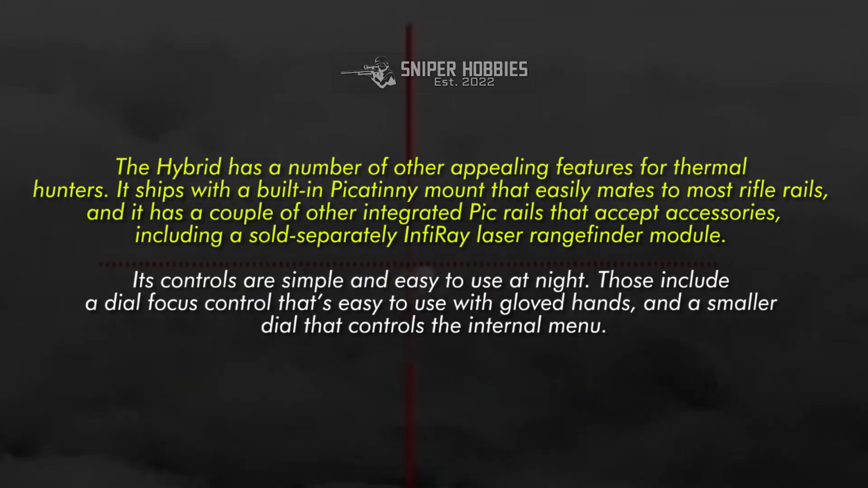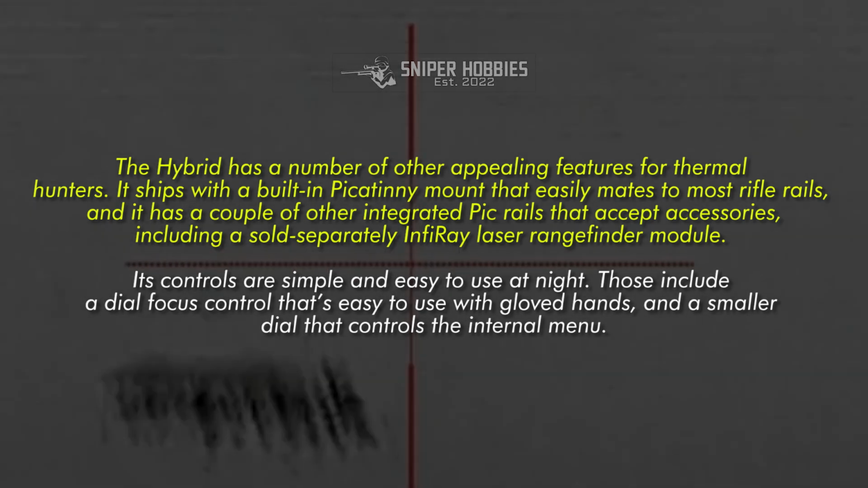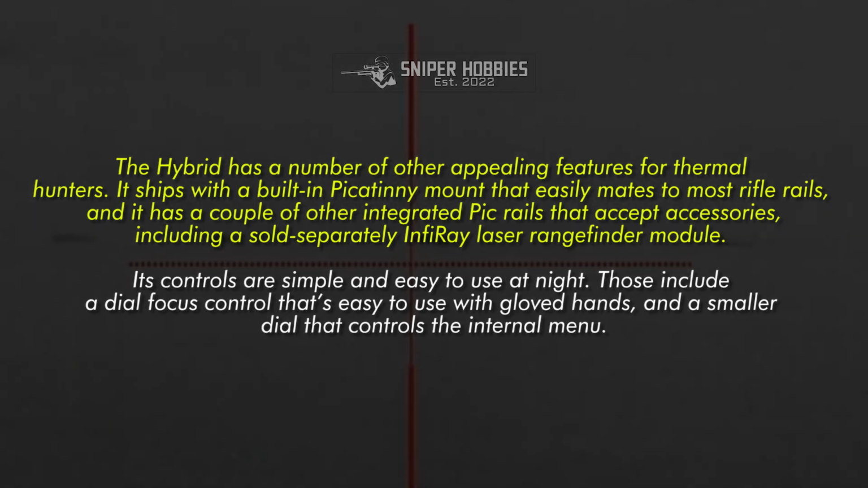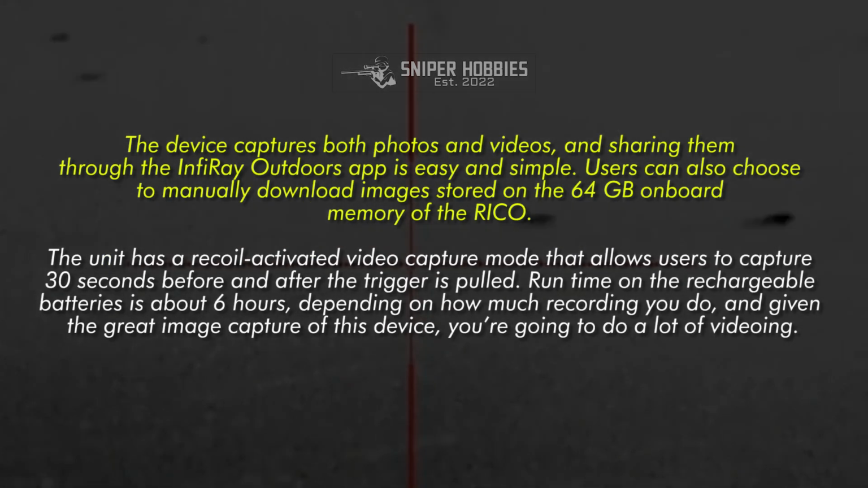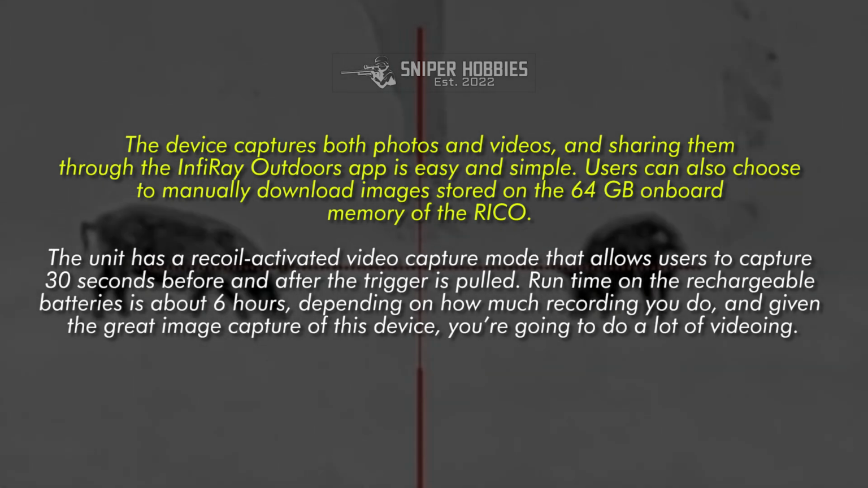The hybrid has a number of other appealing features for thermal hunters. It ships with a built-in Picatinny mount that easily mates to most rifle rails, and it has a couple of other integrated PIC rails that accept accessories, including a sold separately InfiRay laser rangefinder module. Its controls are simple and easy to use at night. Those include a dial focus control that's easy to use with gloved hands, and a smaller dial that controls the internal menu. The device captures both photos and videos, and sharing them through the InfiRay Outdoors app is easy and simple.